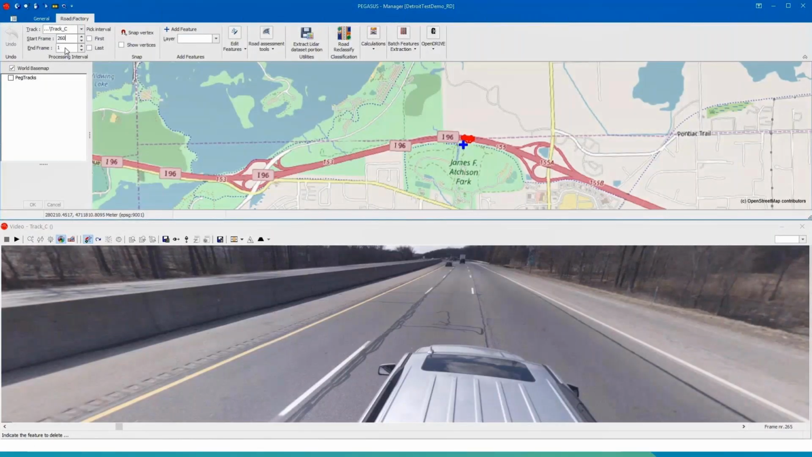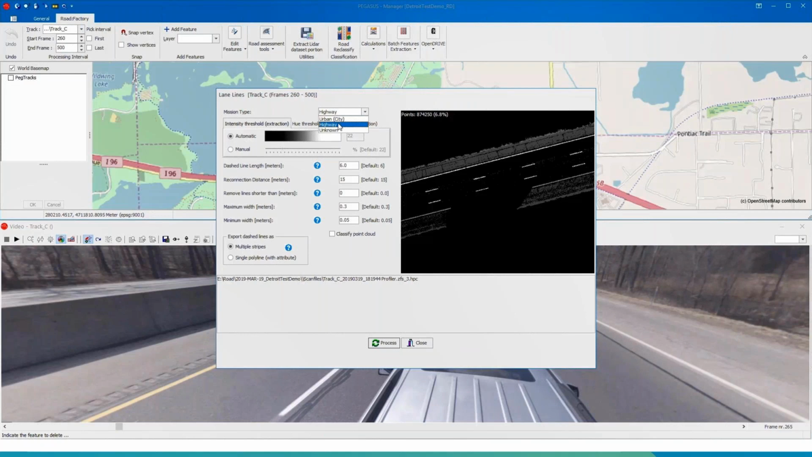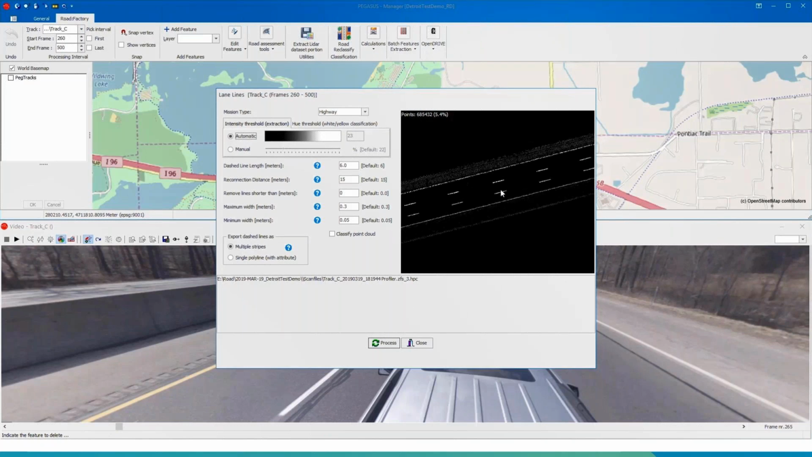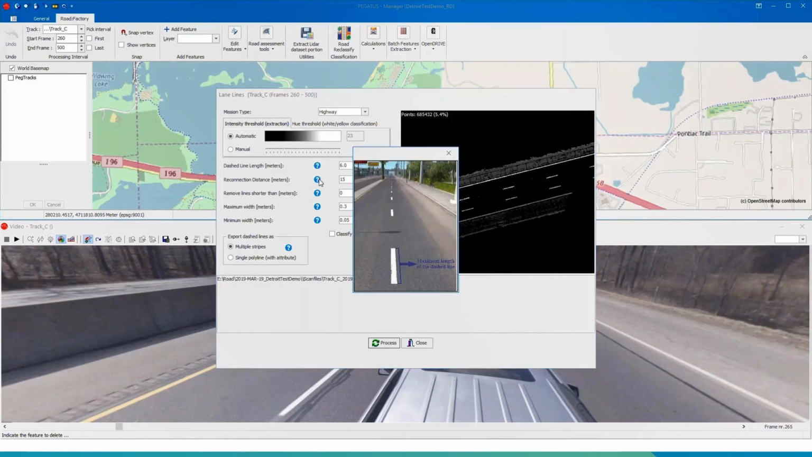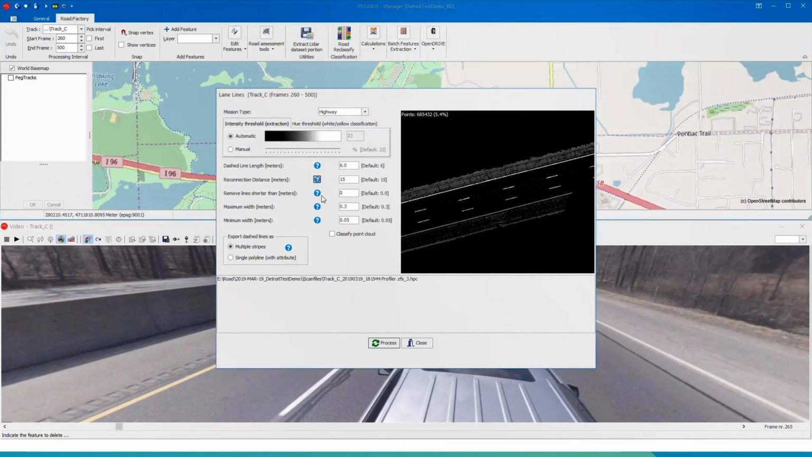So here we have a highway collection and we're setting the track and frame range for the calculation. When we open the lane lines tool set, we can see a preview of the point cloud and we get an opportunity to adjust the intensity thresholds from which the tool will operate. This threshold is adjustable to help the lanes stand out depending on their intensity values. We also offer visual tooltips that help the user understand the input that they are setting.